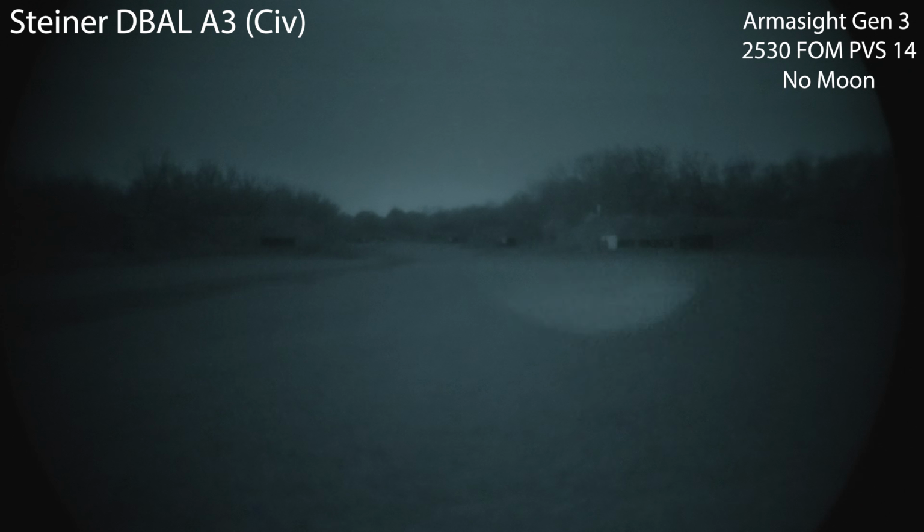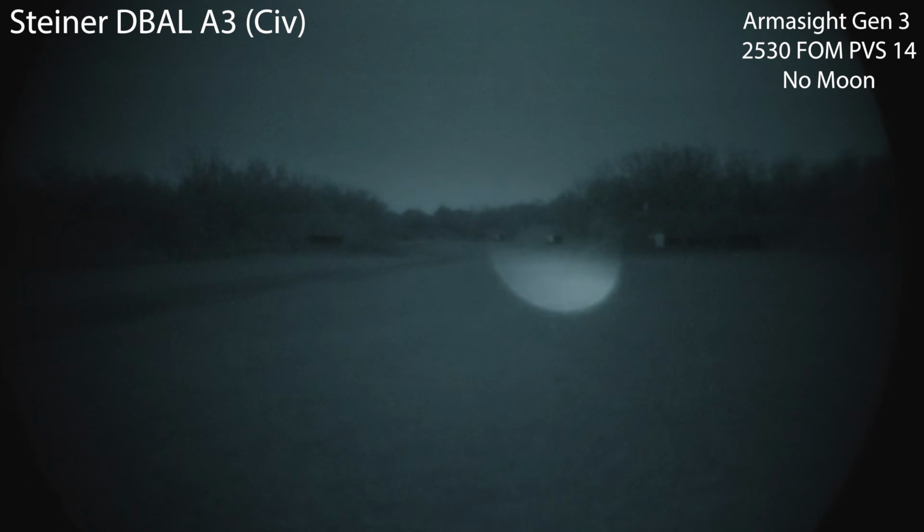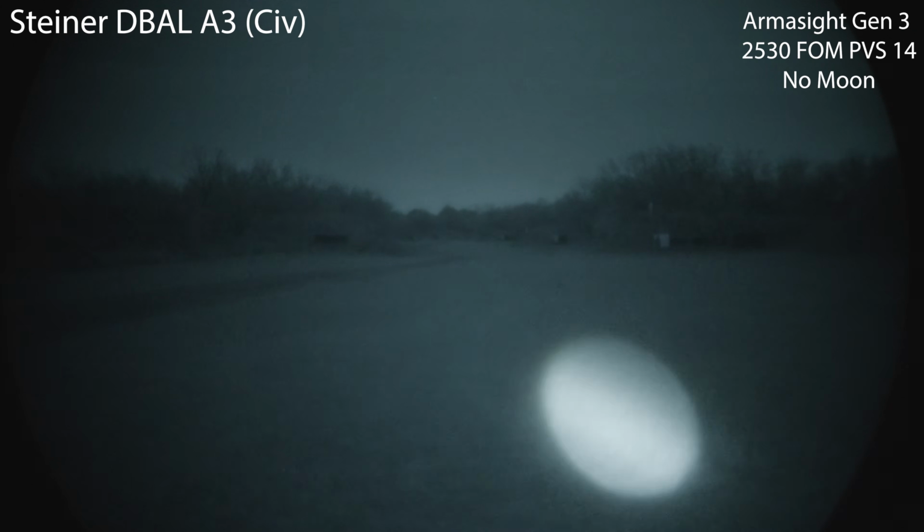You get a little bit of effect at 100, and I'd say it pretty much drops off by 200, so I'm gonna narrow it as much as this one will go. There's illuminator high, tightest beam at 100. A little bit of effect at 200, and pretty much drops off in terms of usefulness at 300.